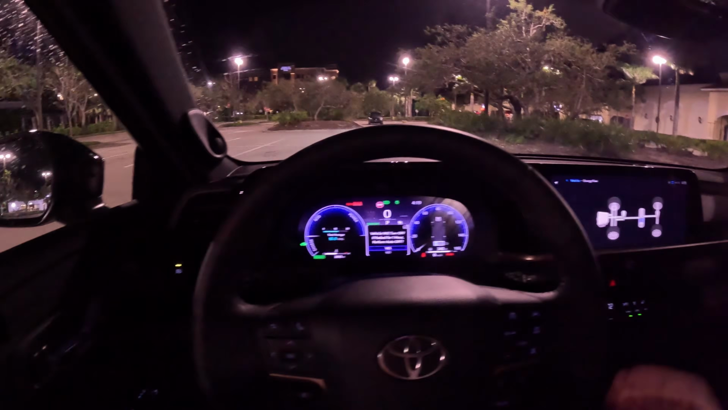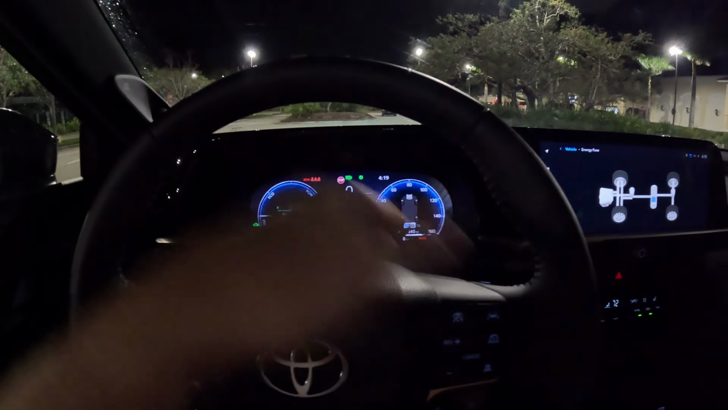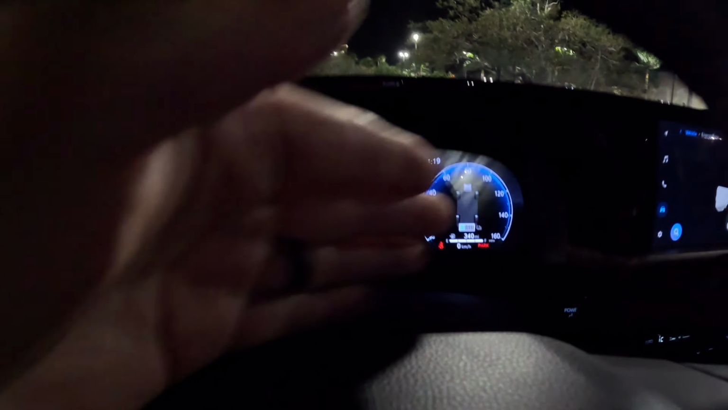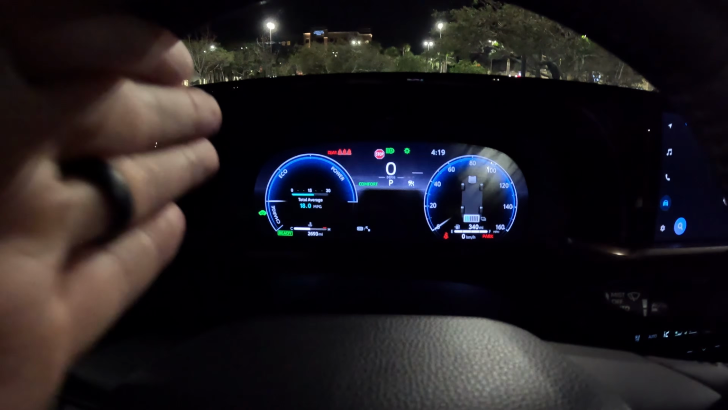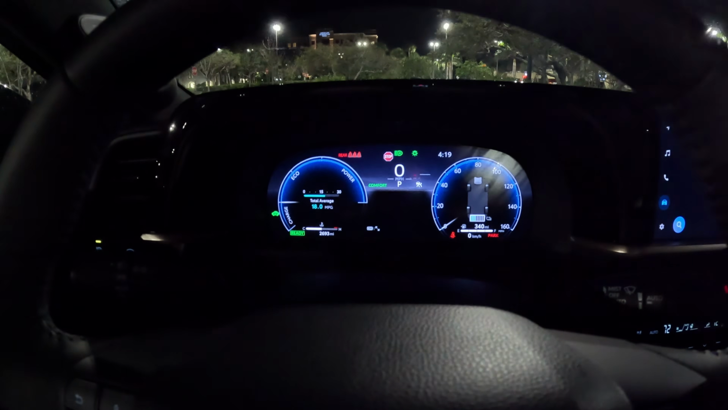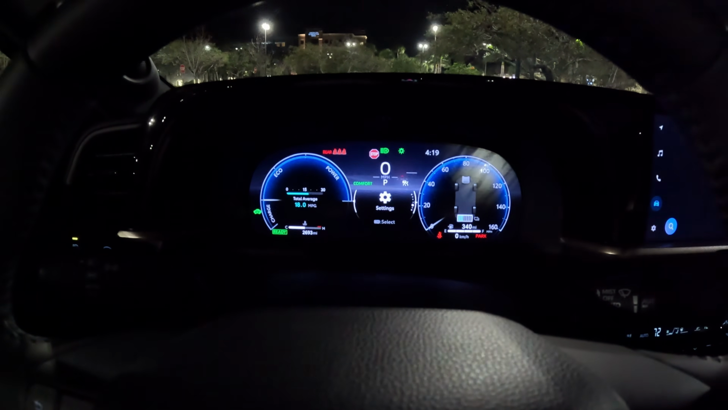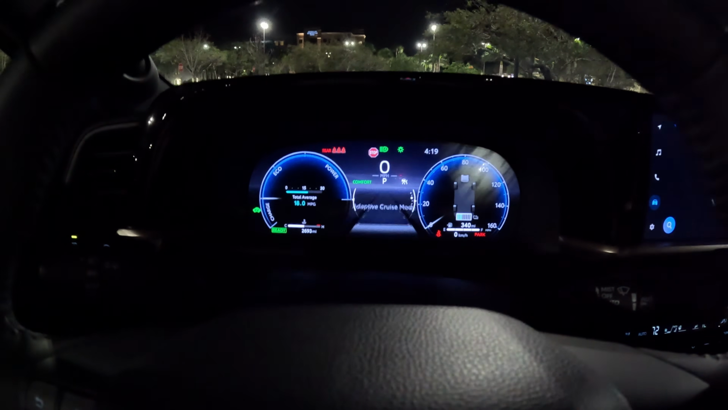All right, so let's take a step back. I really like this screen. It's taken some getting used to because it's far more advanced than typical Toyota screens, but I am enjoying it. And you can customize. It's essentially 3 different screens on here, so you can customize each individual screen. Hold down the center button and I can pop up different features here, like adaptive cruise control.